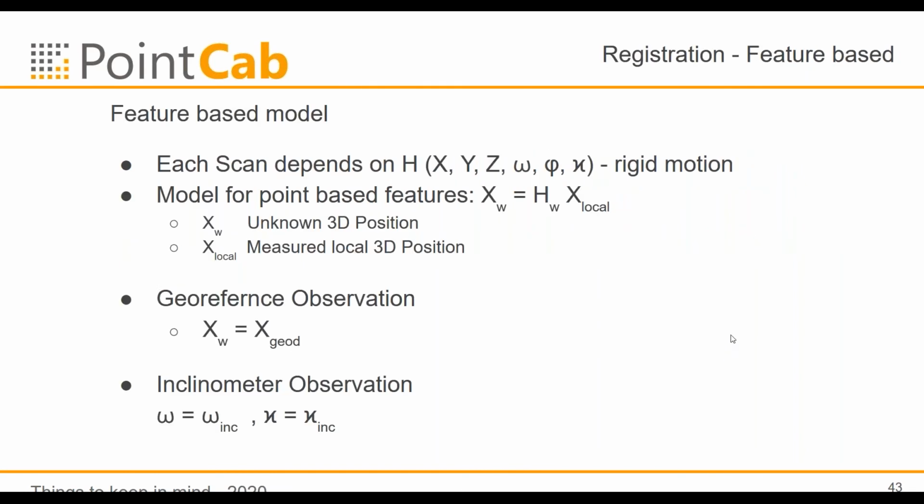For the feature-based model, I try to make it as simple as possible, but we have some equations here. In the adjustment, we calculate the rigid motion of each scan. This means we need the X, Y, Z position and 3 angles, so each scan has 6 unknowns. We call it H because the model we usually use is a Helmert transformation.